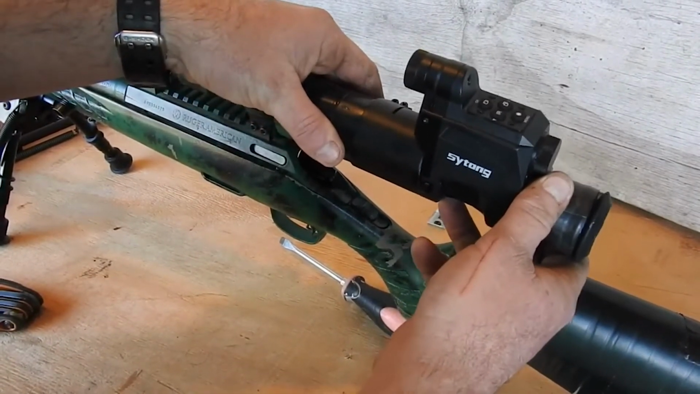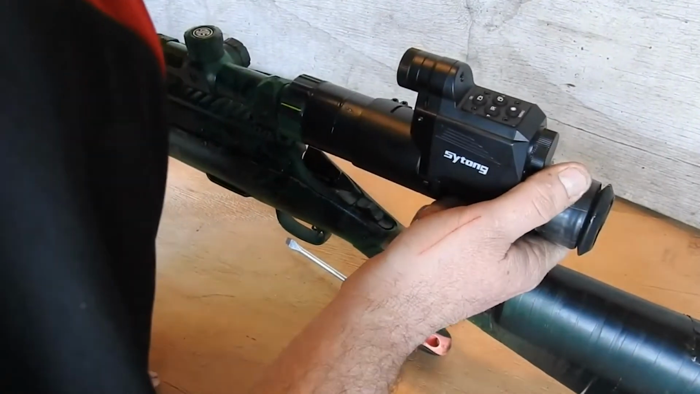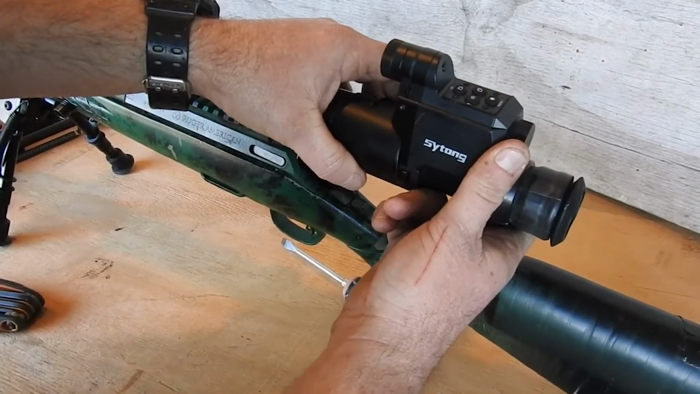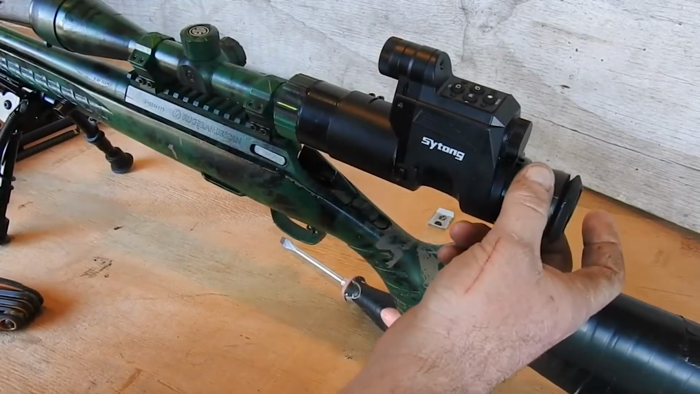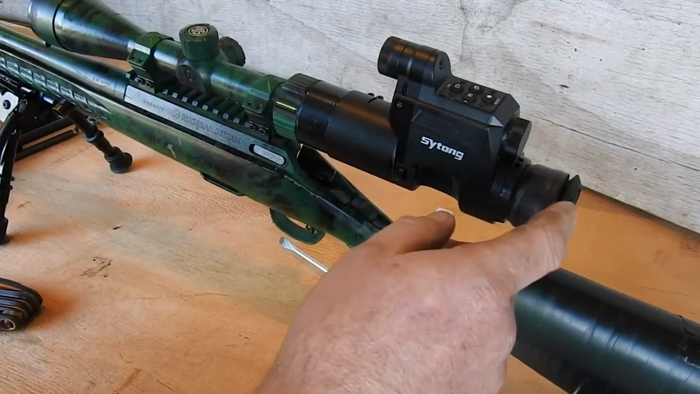Theoretically this should be a bit easier because it's already been on here. And what you'll do is slide that backwards or forwards until you can't see the void spaces in the image there. So I'll show you what that looks like shortly.